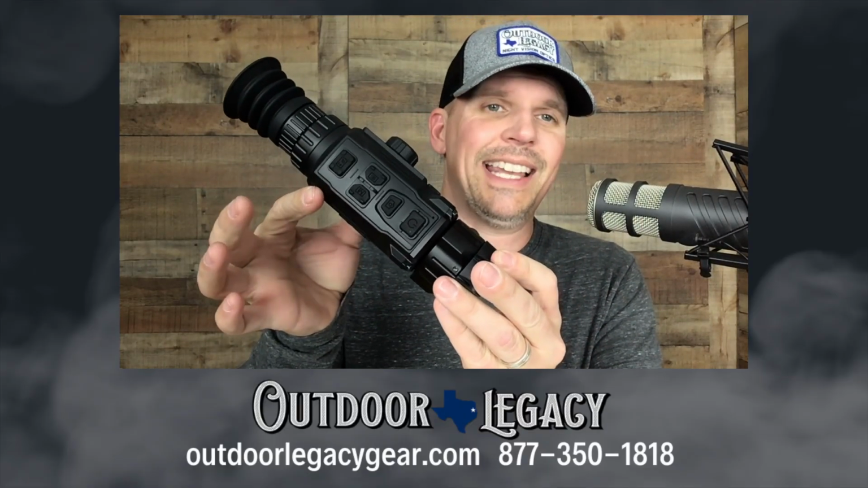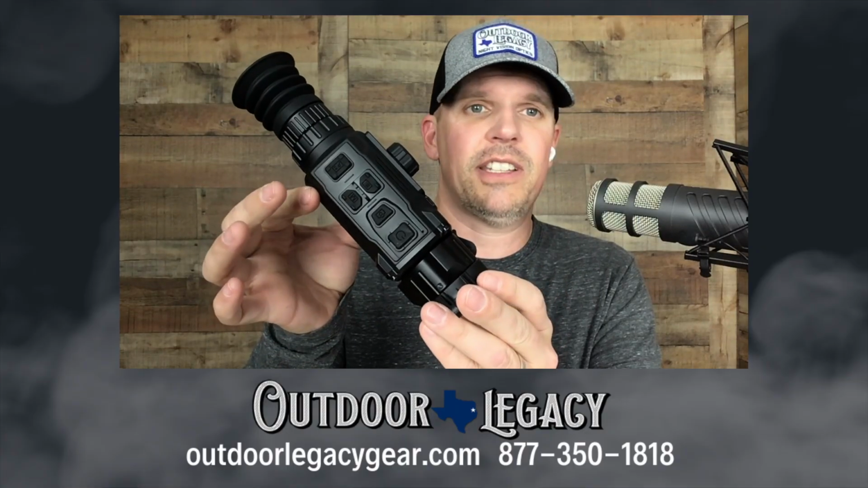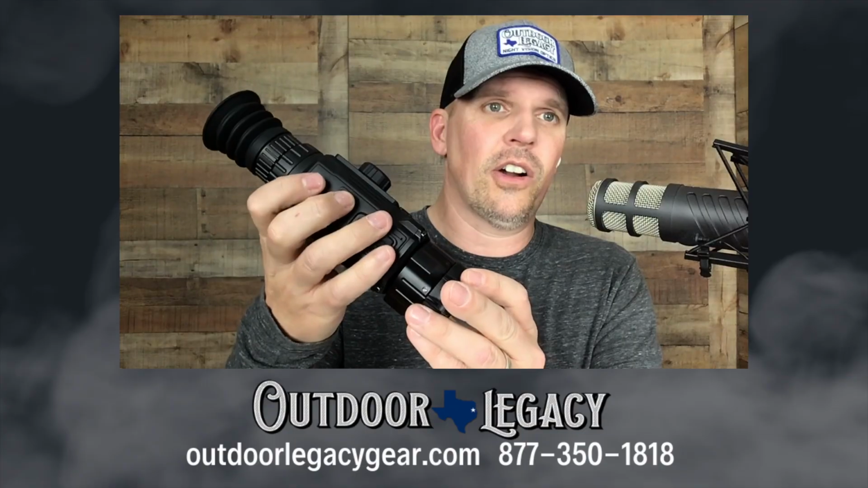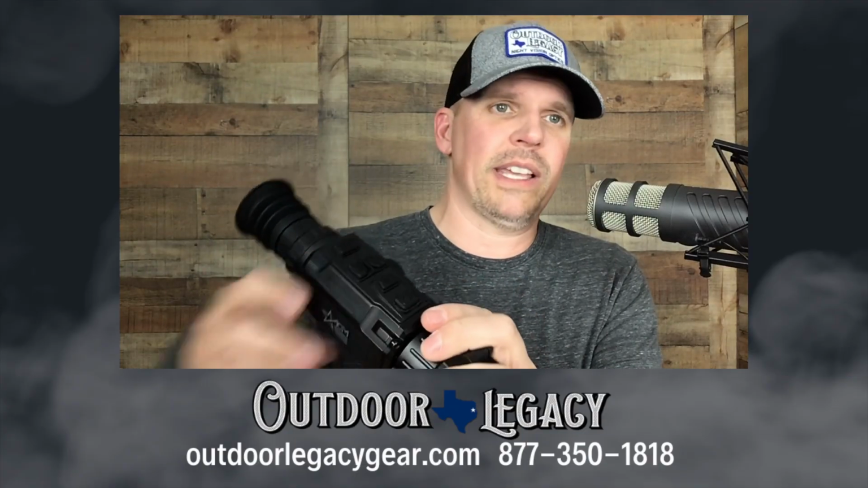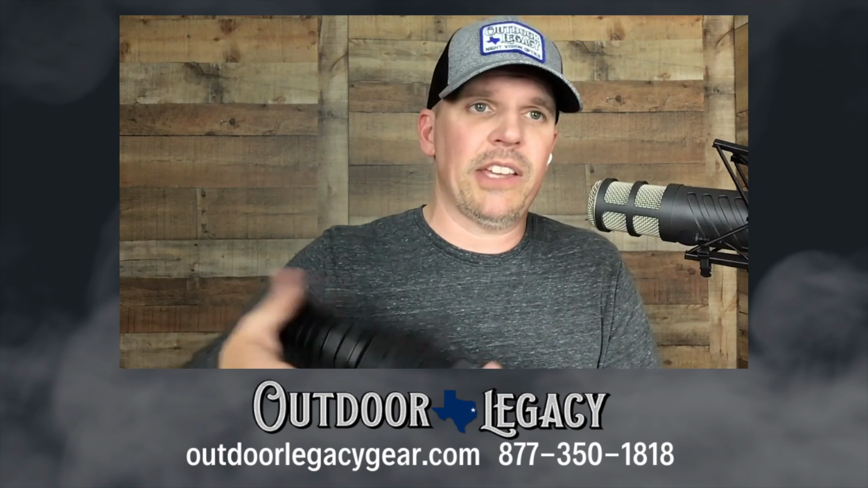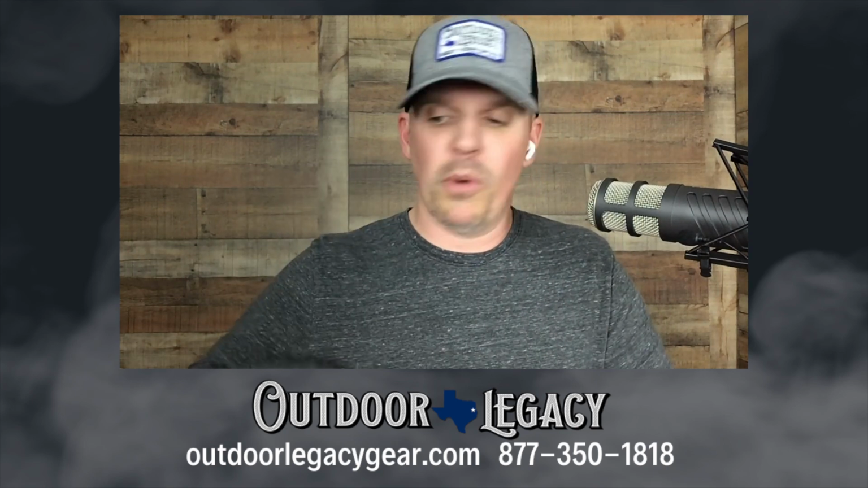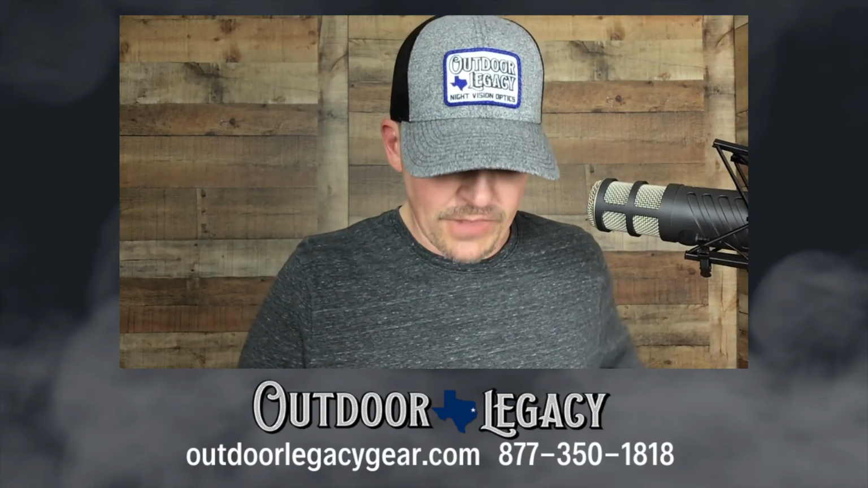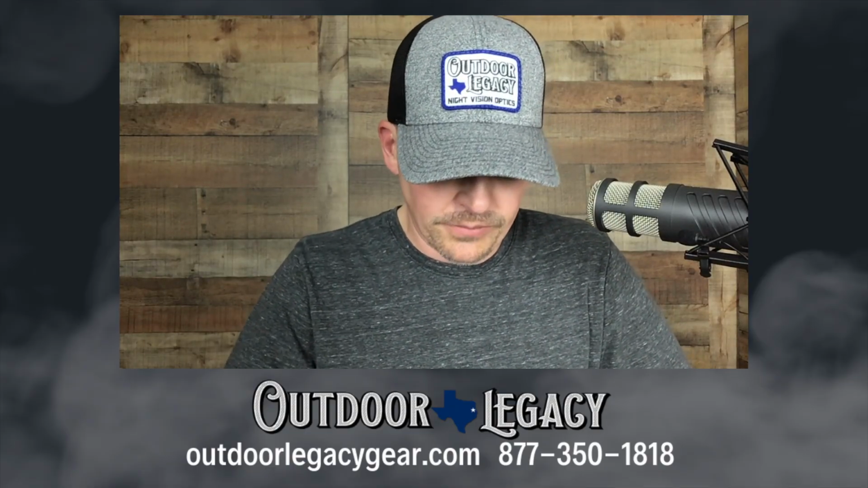There's no reason that a lefty can't use this just as easily as a righty. And yes, these buttons are some of the most raised buttons that I think we've seen on a scope. I think if you can't use these with gloves, you probably won't be able to use any other scope. I'm very impressed with how high they put these and kind of separated them out.